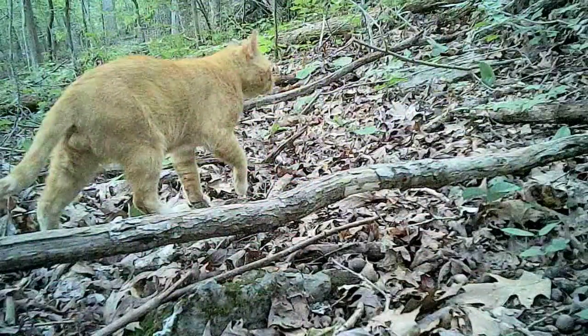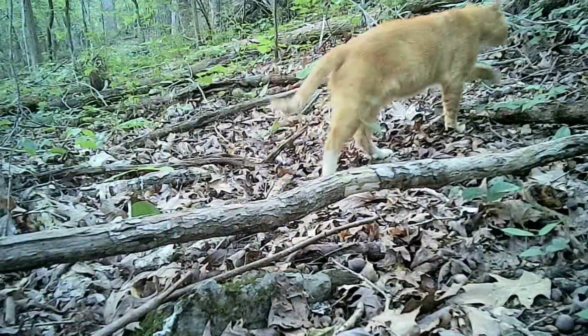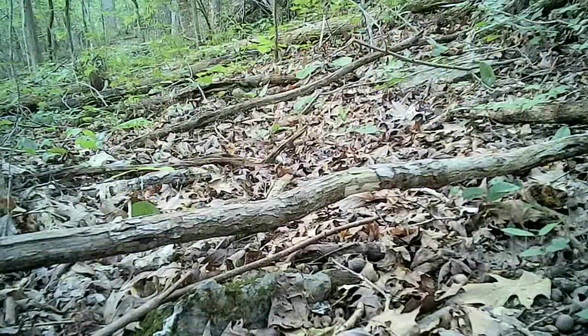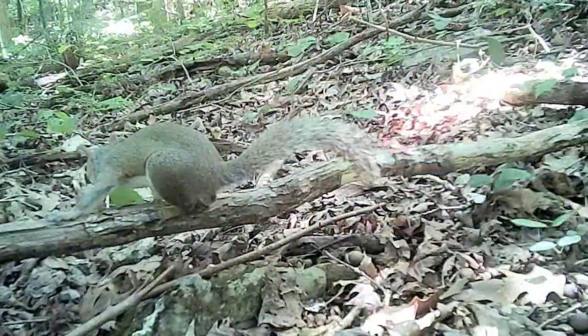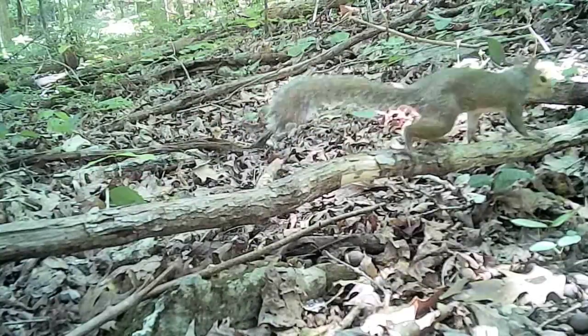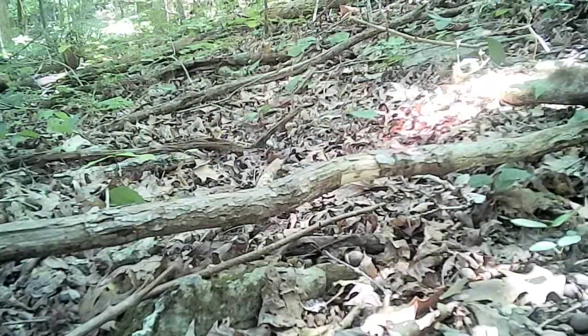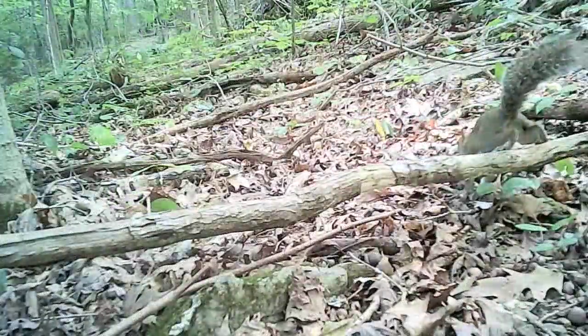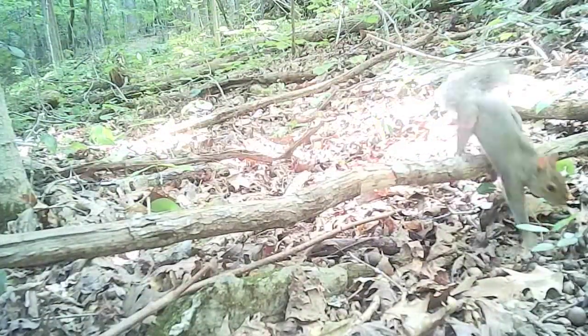And there's old Yaller down at the acorn pile passing through. He's getting old, though. And Mr. Squirrel down at the acorns, he's always scratching through here every day. Can't pass up a nut.